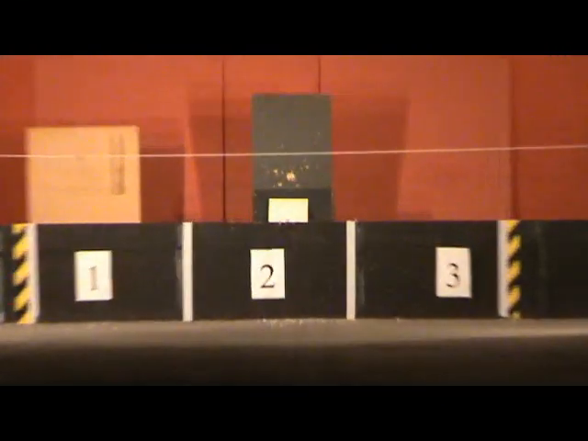I'll zoom in to the 27 yard line on the indoor range, and you can see a polo mint sat on top of some blue tack there with a card behind it. That's just to give reference to where the pellet actually impacts. Right, I'll load the HW100 now, and I'll be using the HW100 with the legs down on the bipod, resting on the sandbag.